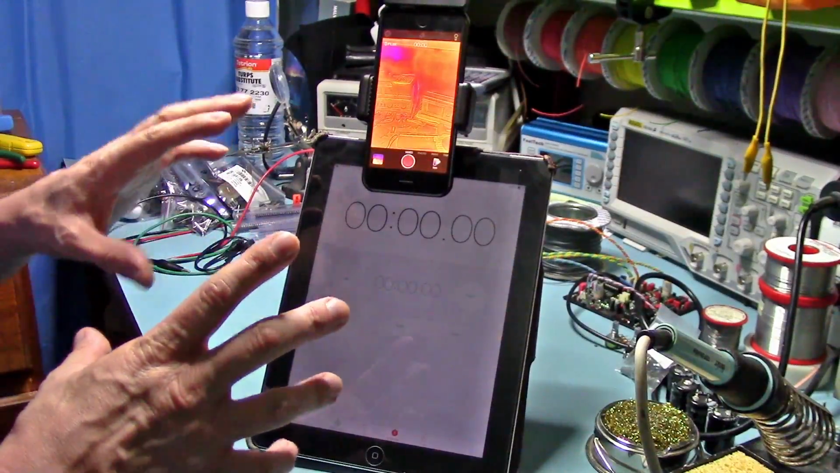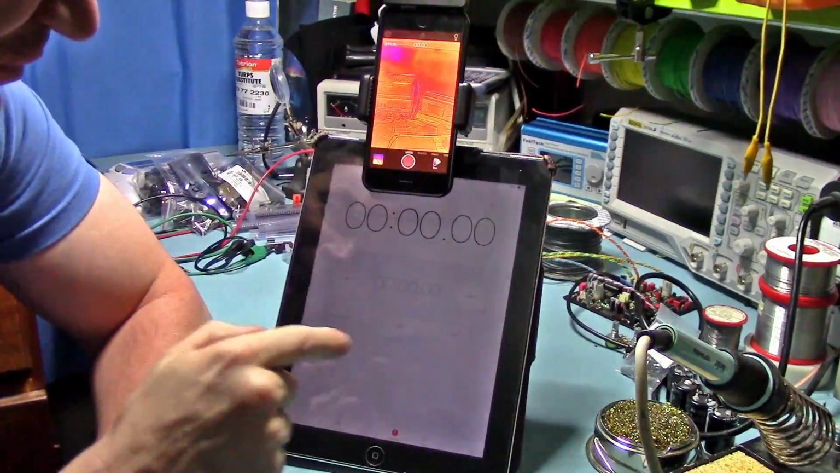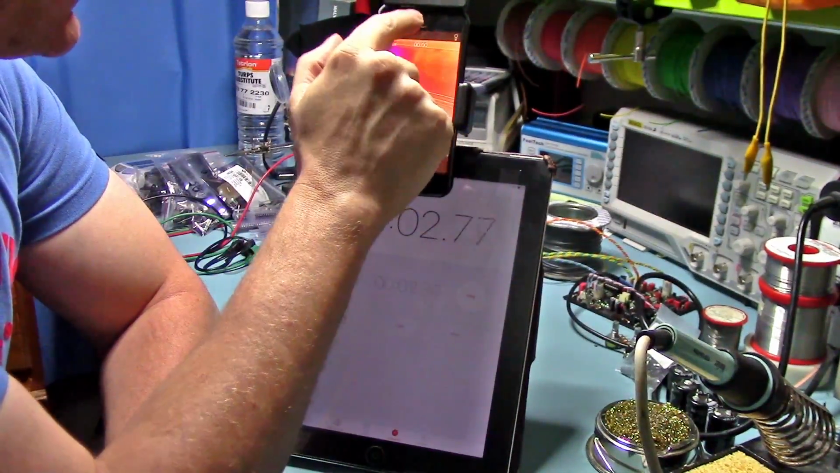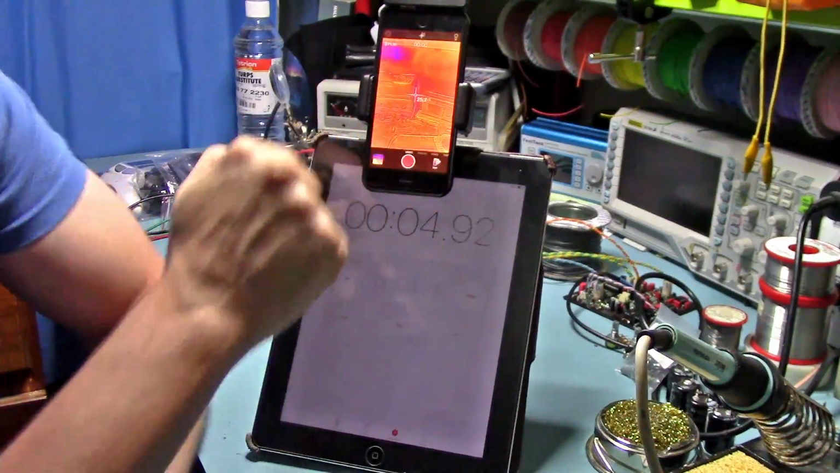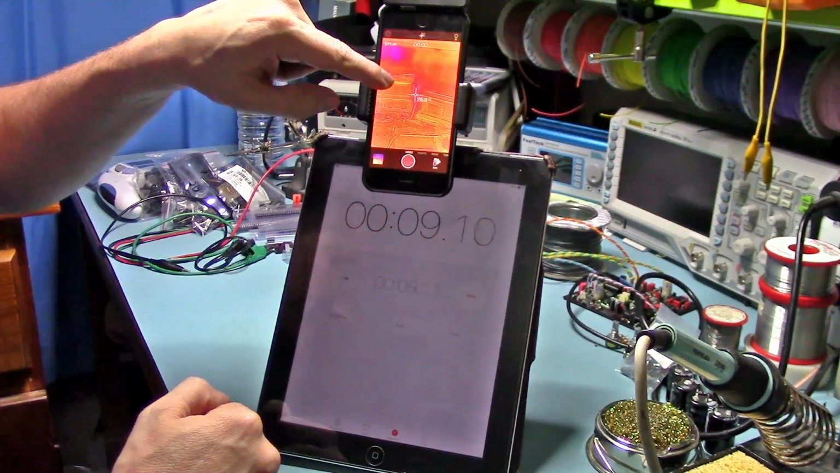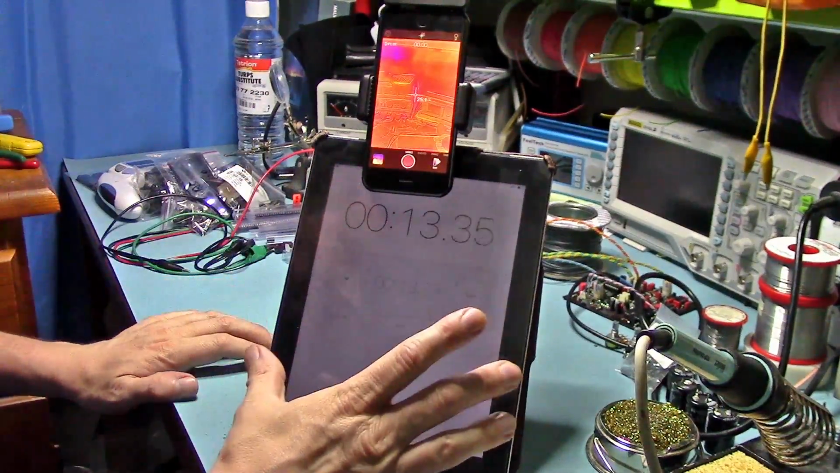Okay, this is the battery test. This is now 100%, and I've just fired up the software, so I'm going to start the timer now because that's fair. I'm also going to enable the temperature gauge just here. Hopefully the battery on the camera will last long enough, but I'm not going to do a time lapse.